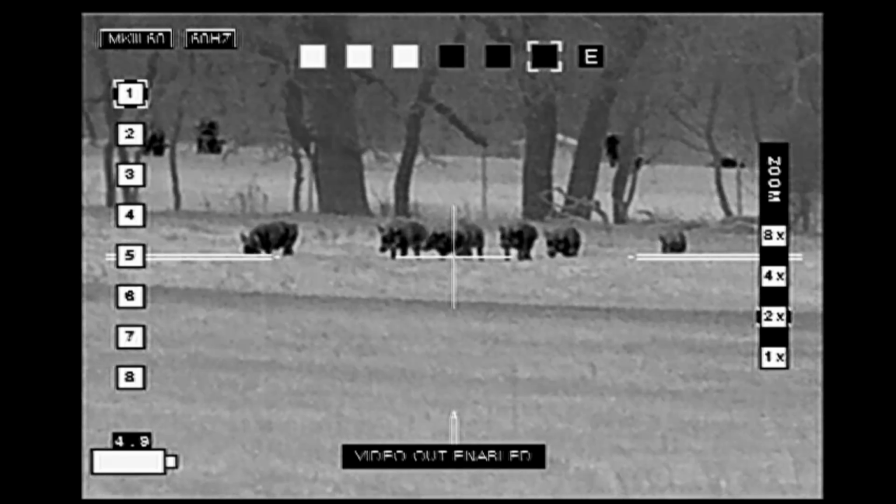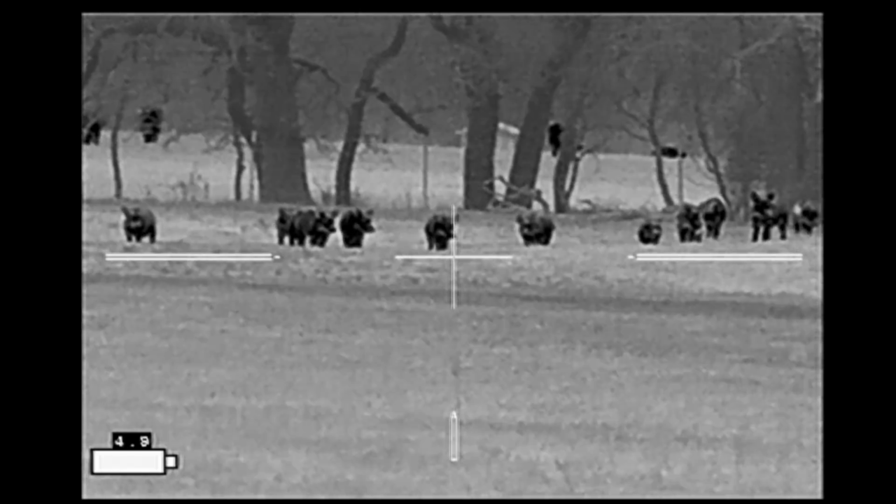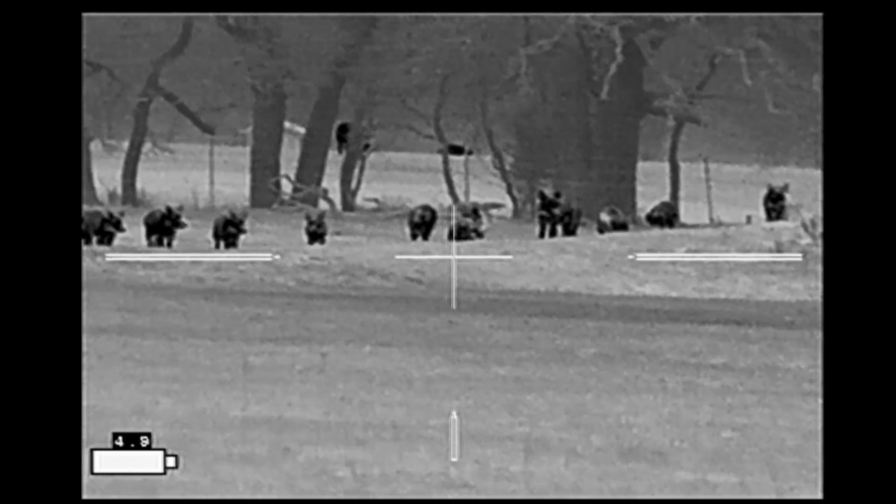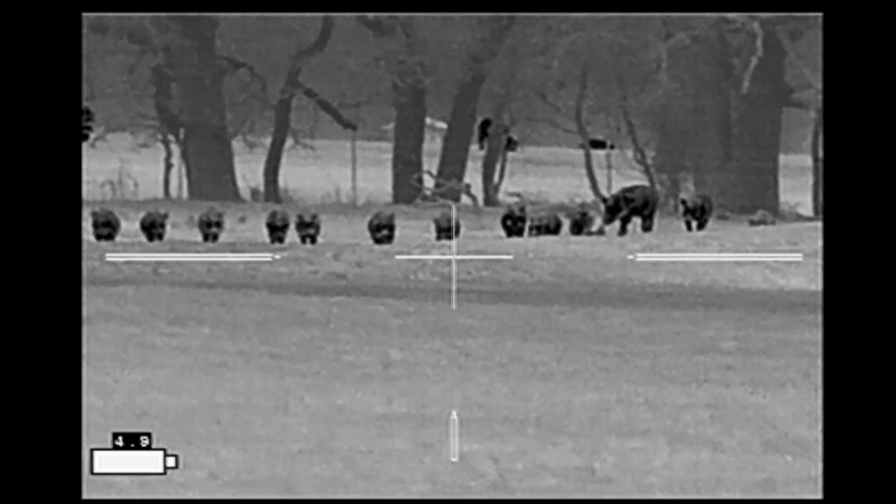We're lined up 3 abreast. We don't have any shots at this point because of the cattle behind them. We need the hogs to move off to the right towards the caller so that we have the dam of the pond as a berm to shoot into.